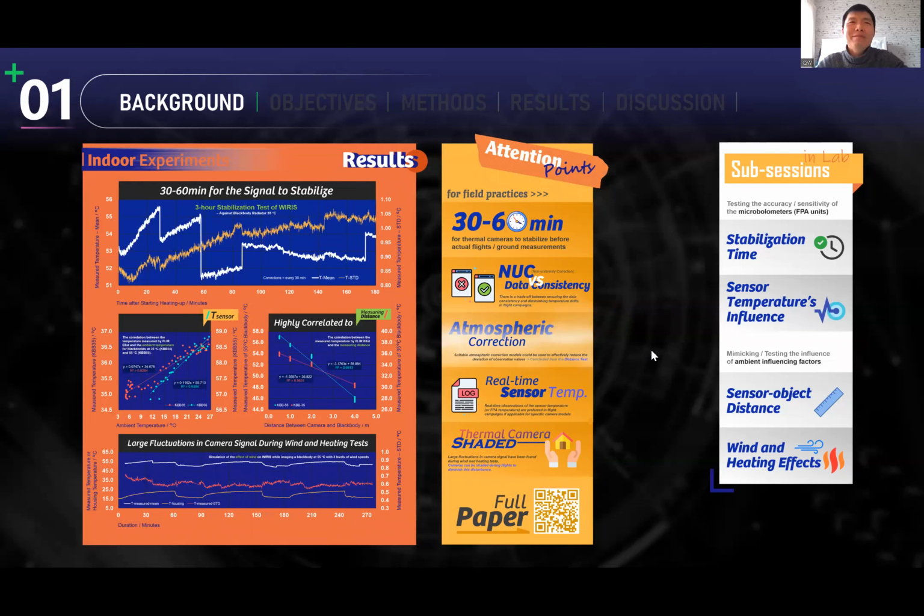So basically, to not go too deep into the details, our conclusion is that we need more or less 30 minutes to 60 minutes for the thermal cameras to stabilize before they can actually be used for further applications.